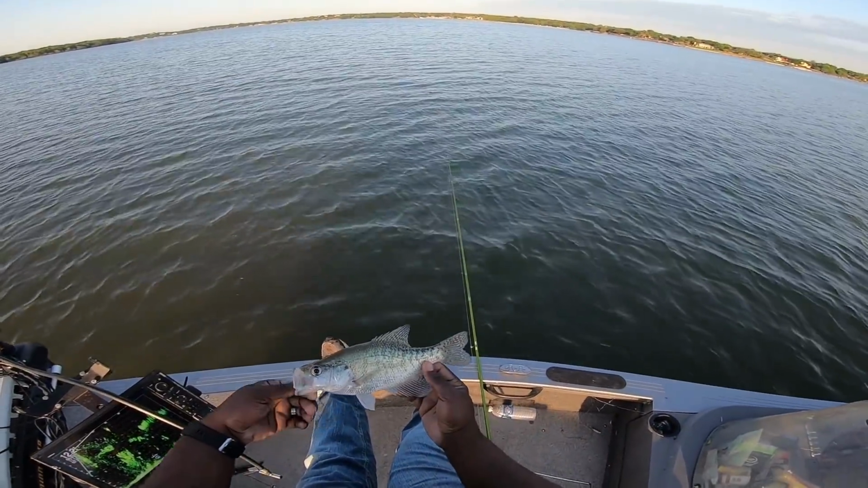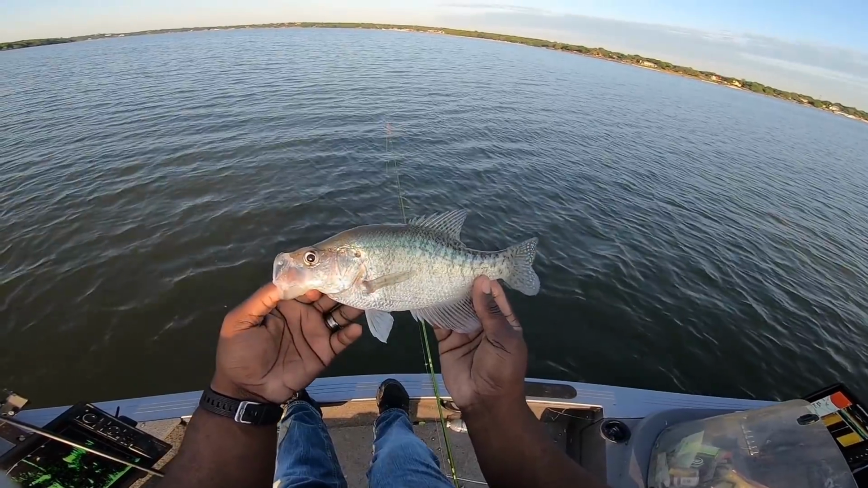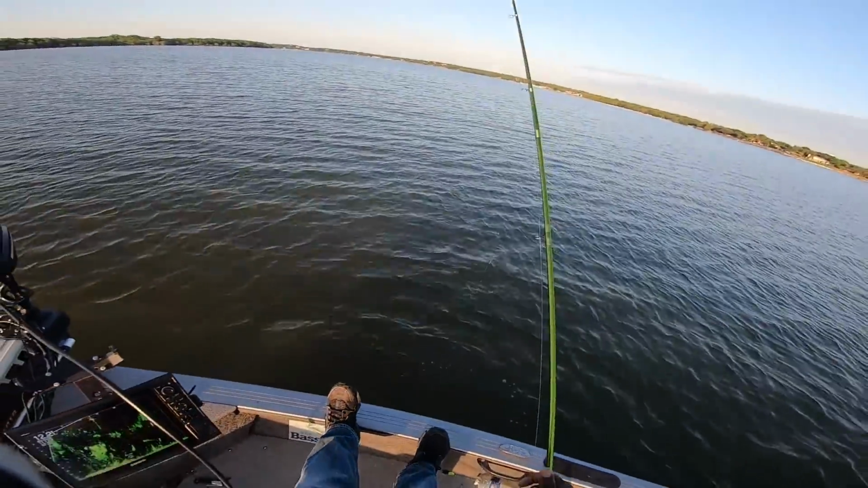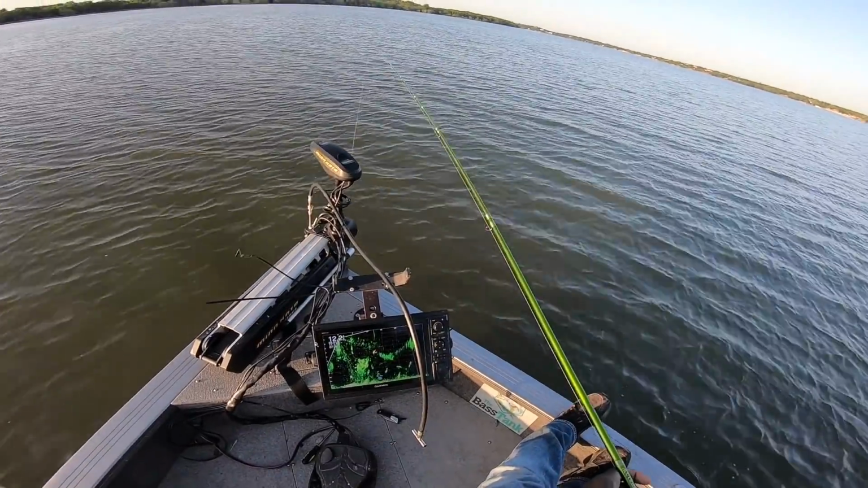Well, these fish down here are cutting up. Now, that's a 10-inch keeper right there. Yes, it's a 10-inch keeper. This one is going to go back, though. I think Dad has enough to eat. He needed about 5, so we're just out here enjoying the thumps right now. Goodness gracious almighty.